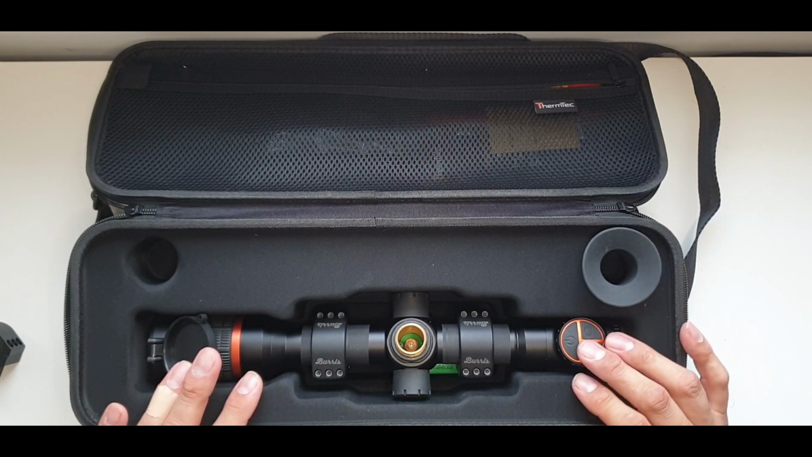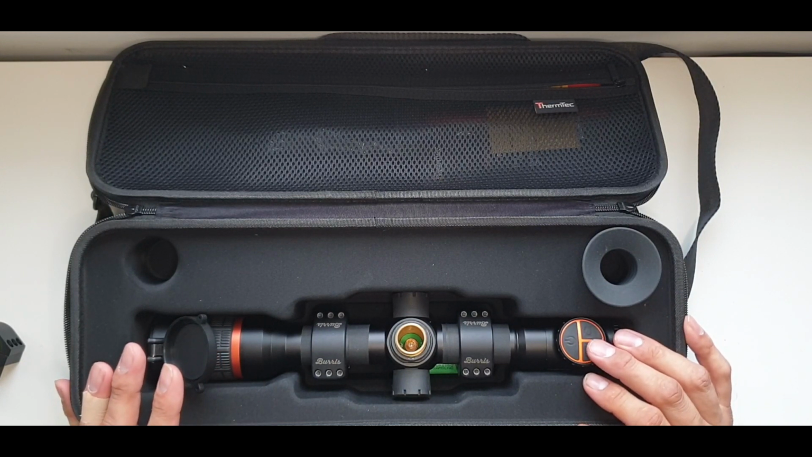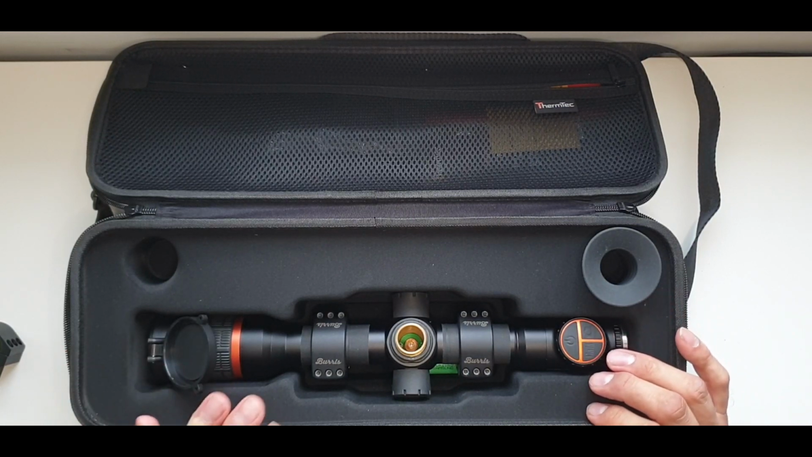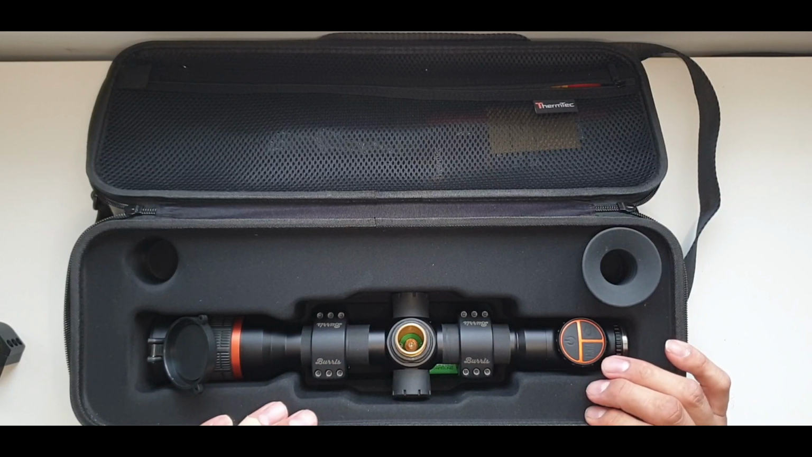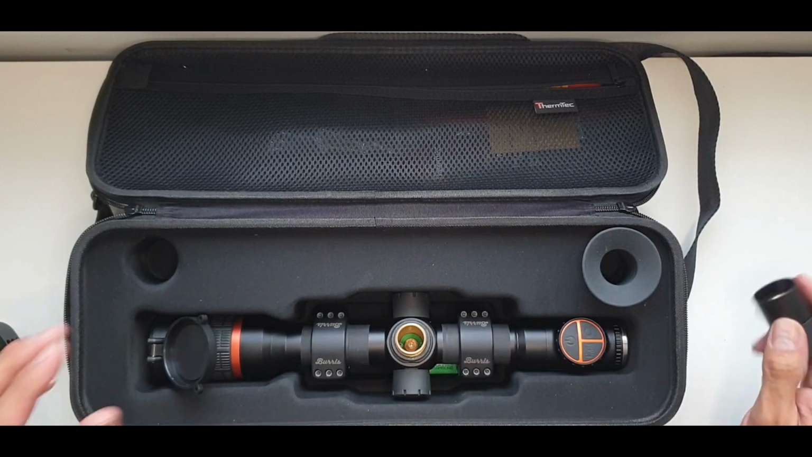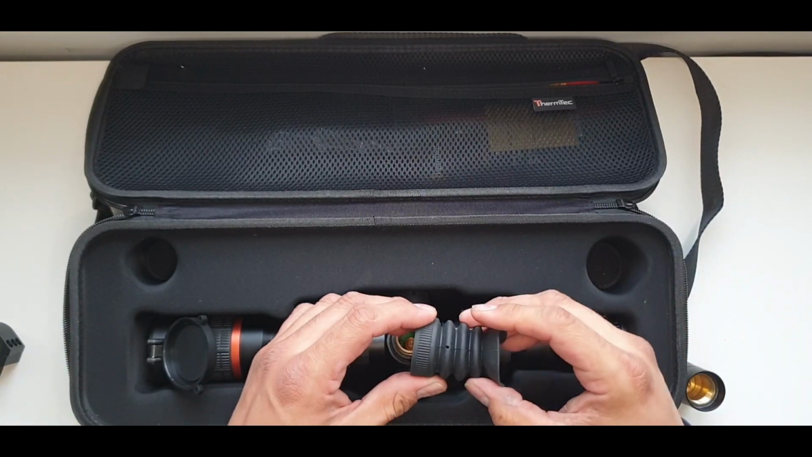You have a built-in AI rangefinder that will detect boar, deer and hare size objects, and you also have this automatic zero function. I'll take you through that in a separate video. In my video I will be doing a manual zero, so I'll take you through that so you guys know what's what. And there's your eyepiece that you get as well.